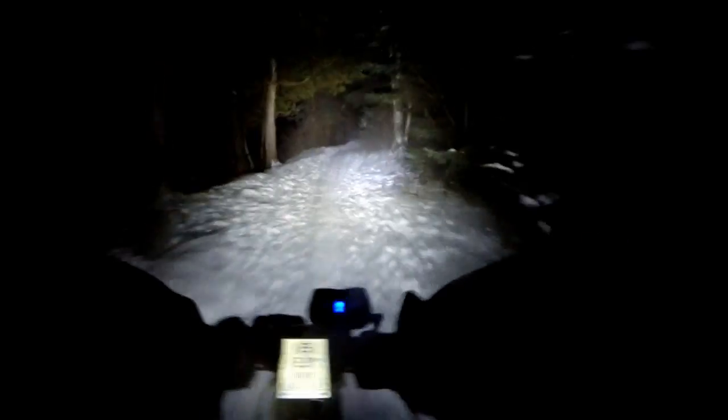Nothing crazy right now, just lots of tempo. Two days a week of tempo, and then one day of stuff a little bit harder than tempo. So some big gear, hill climbing to try and strengthen my legs.